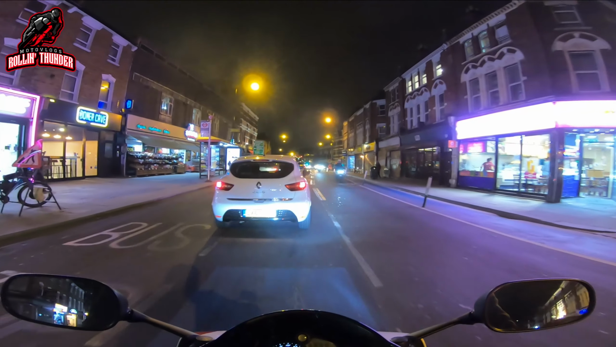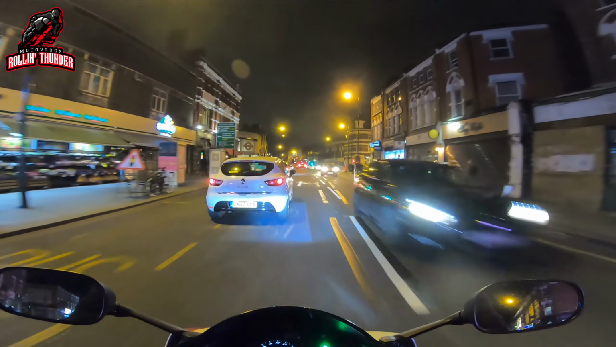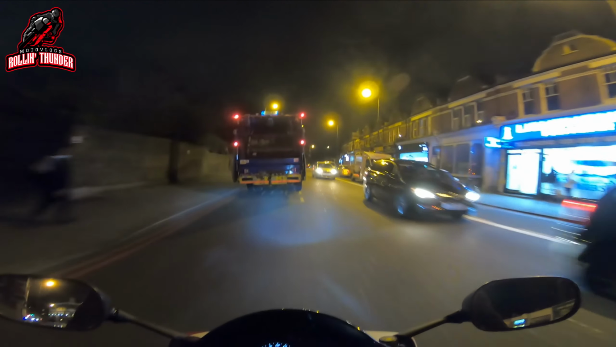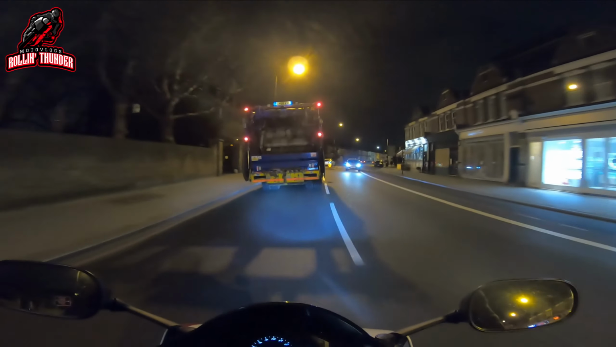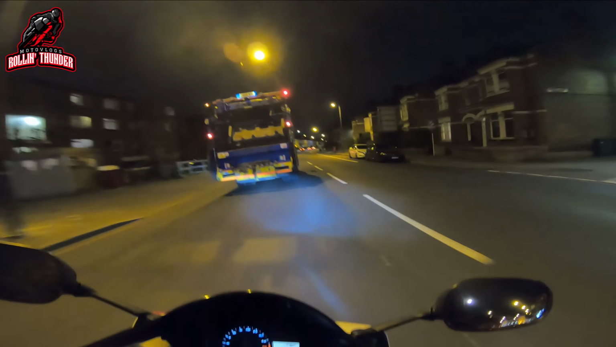Not that I mind, of course. I'm thinking that's just a wind thing. Oh, the smell coming out of the back of that lorry. You should count yourselves lucky that I don't have smell-o-vision. My fucking God, it stinks.